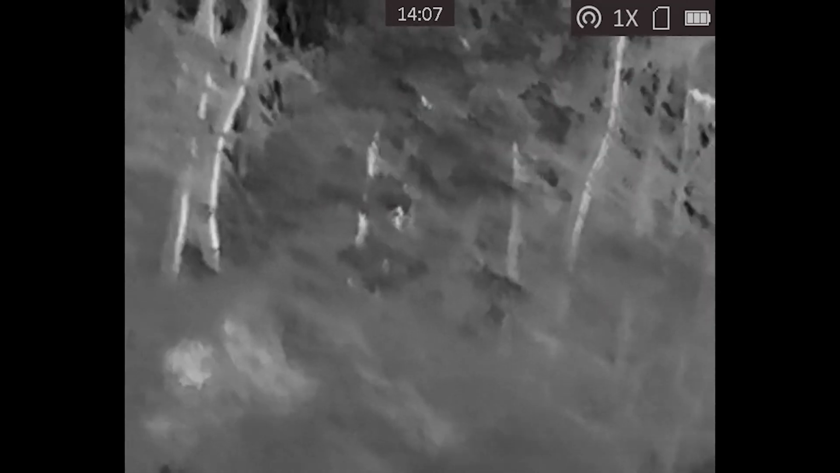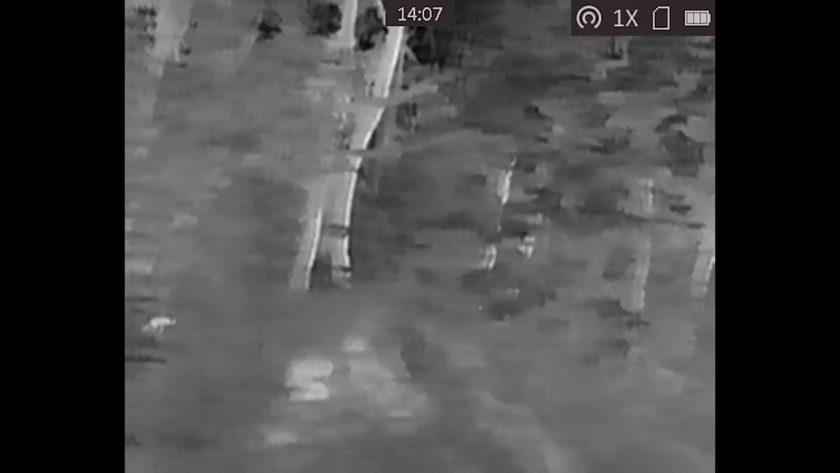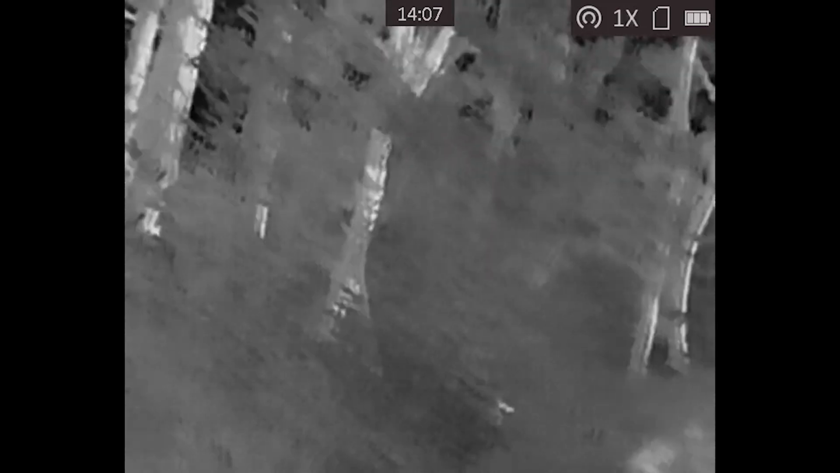and you'll notice there's nothing putting off that same heat signature. So I got out and had a look, and I ruled out there wasn't a big rock there. There wasn't a part of the tree that might have been a bit hot from the sun from the day before.